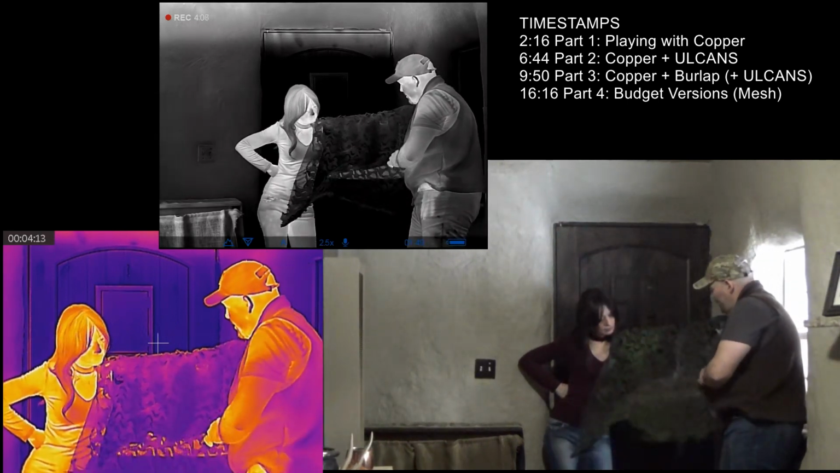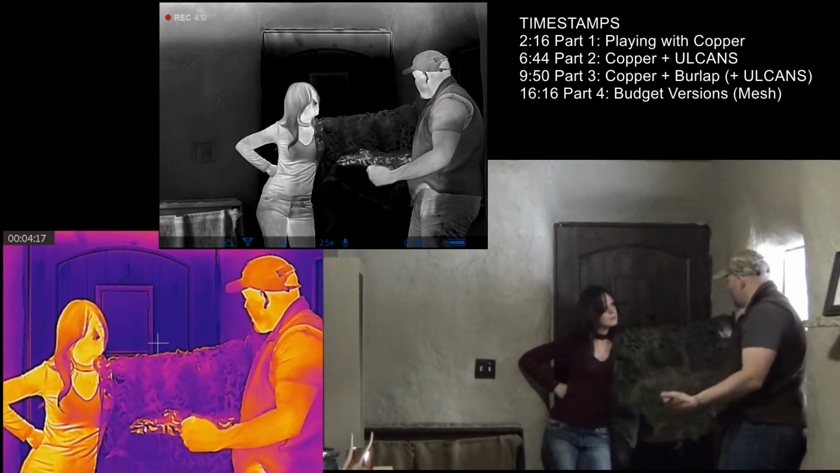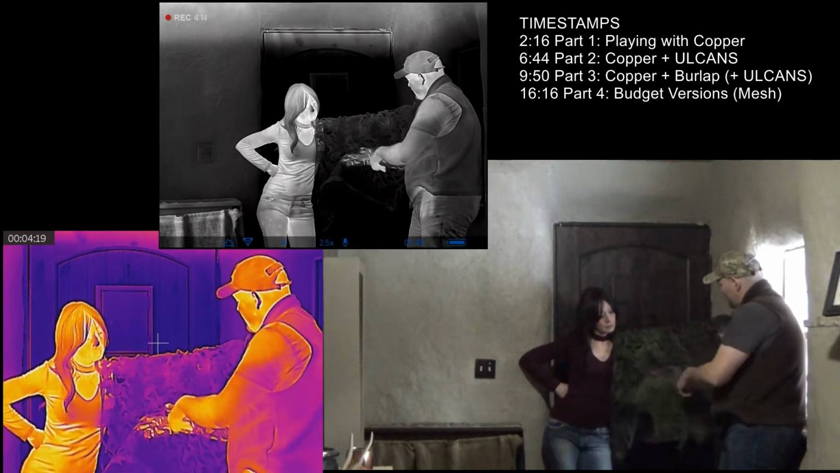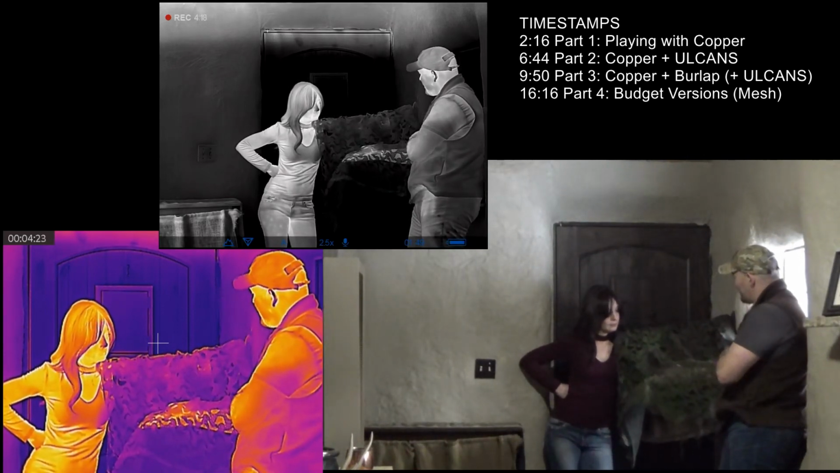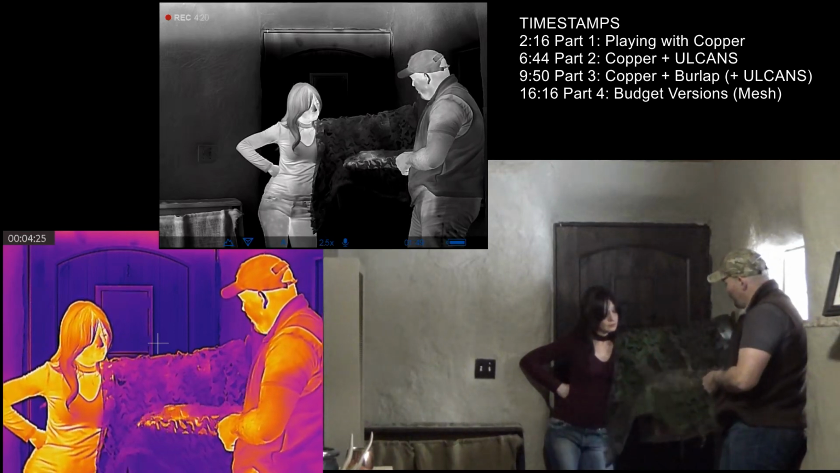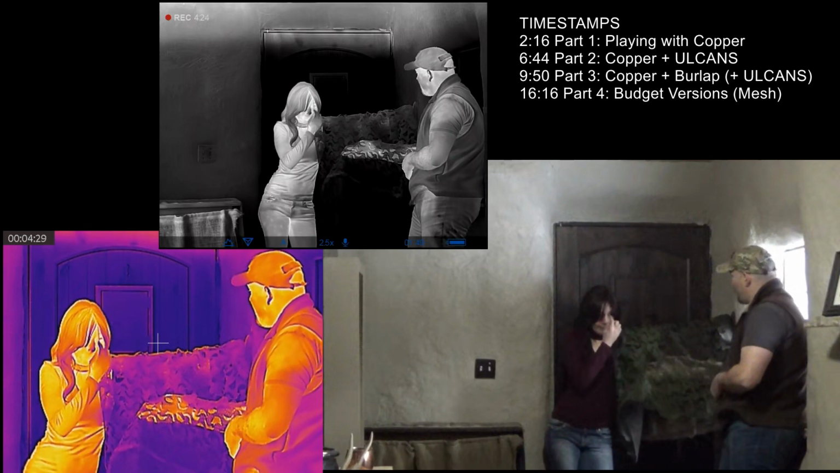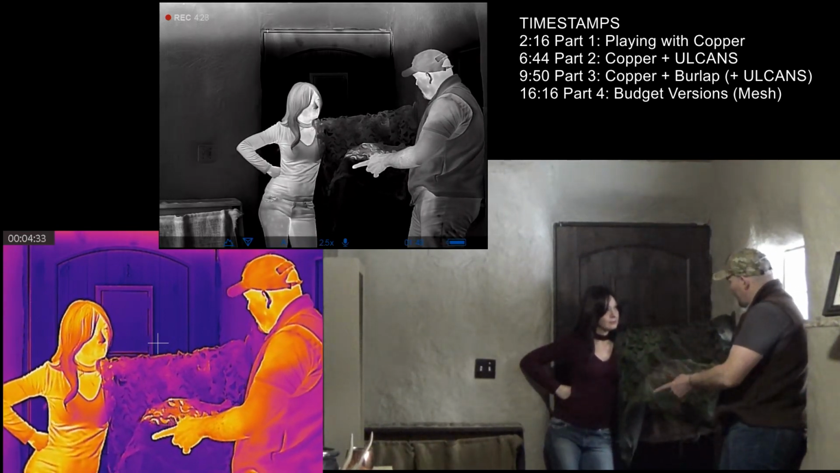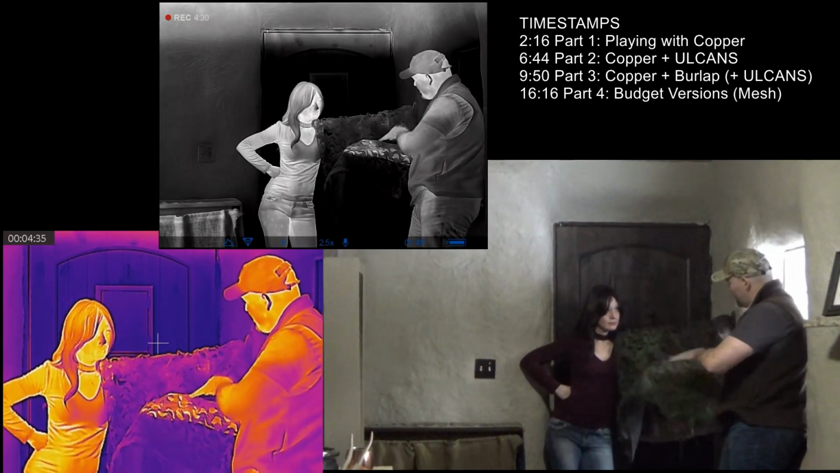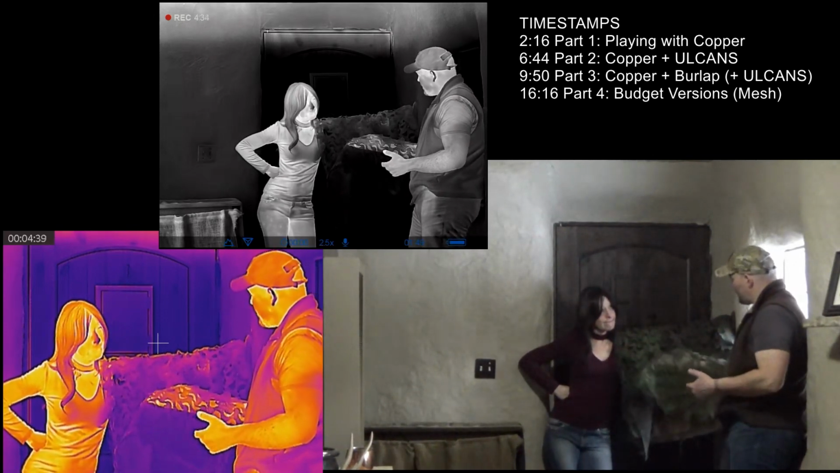With the mesh, you can see parts of my skin through it, and that's what the thermal cameras can pick up, is the little parts that are showing. But at distance, the breakup works. It doesn't show as well on the thermal. Right up close, you can identify a person, but the further out you are, the better it is at hiding someone. So the idea is putting the burlap underneath. If it diffuses the signature enough that this does the rest of the job, great.